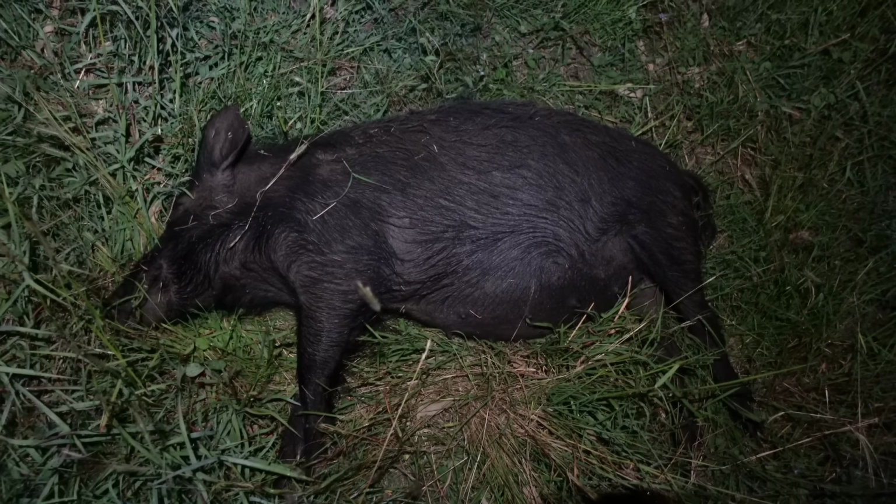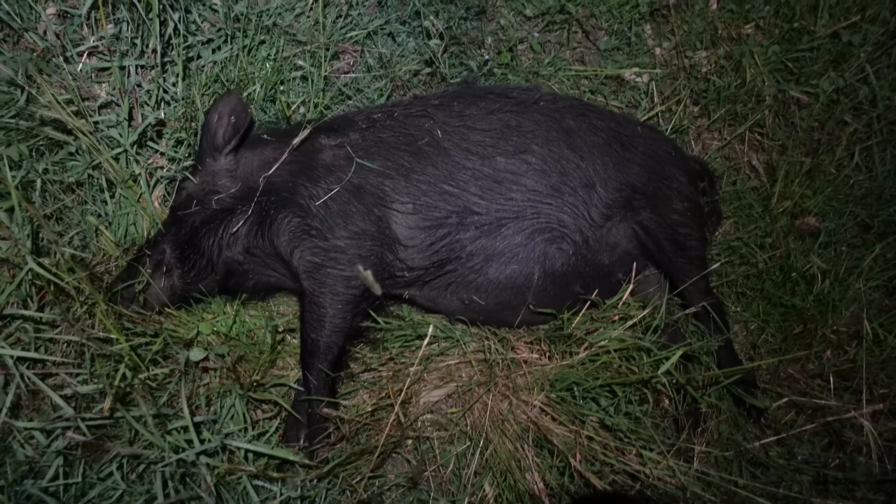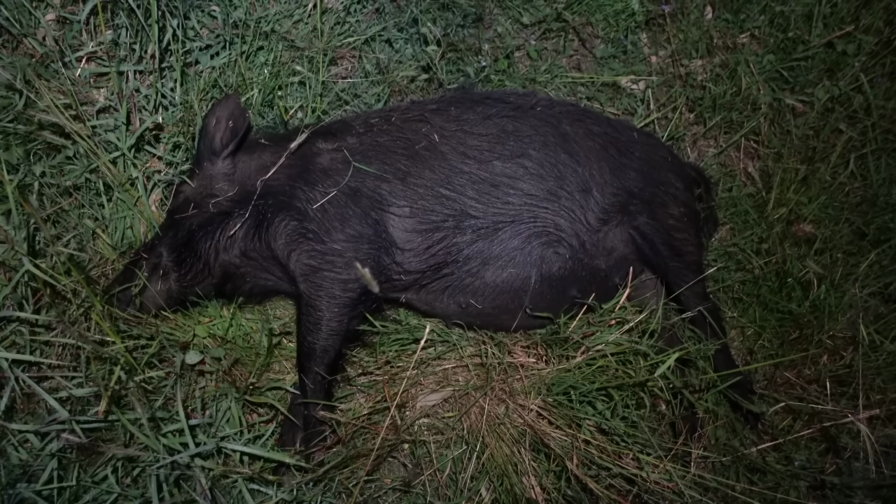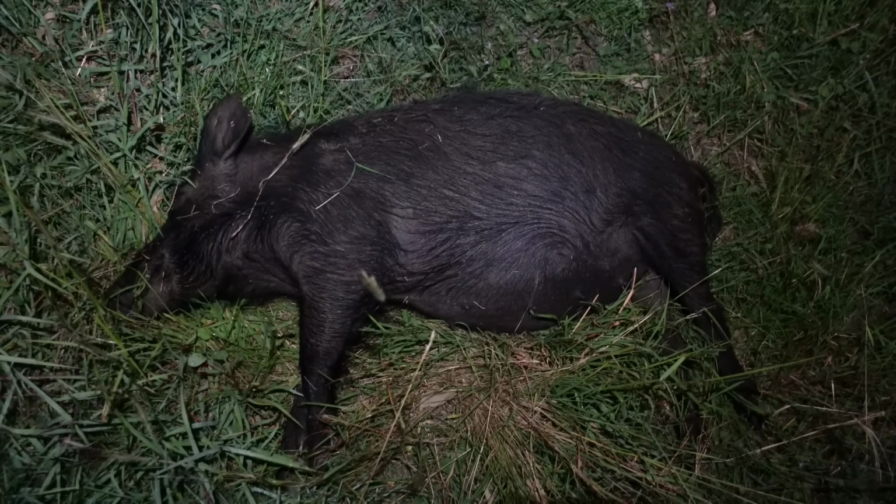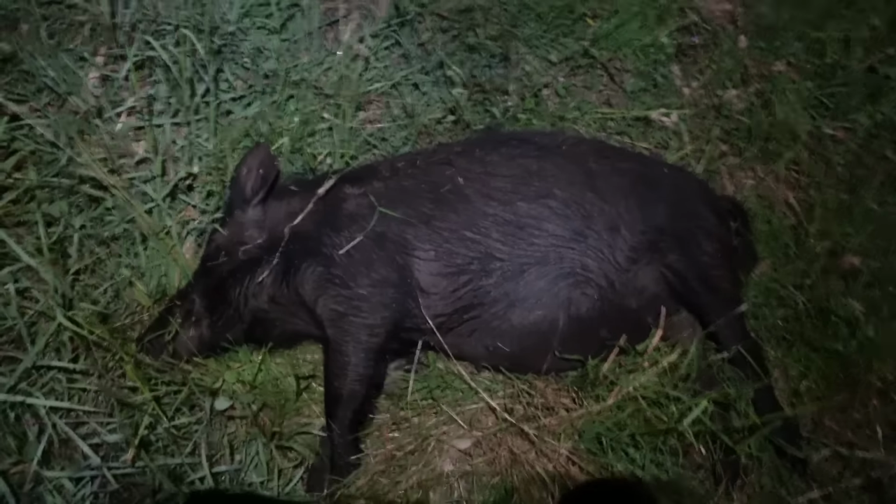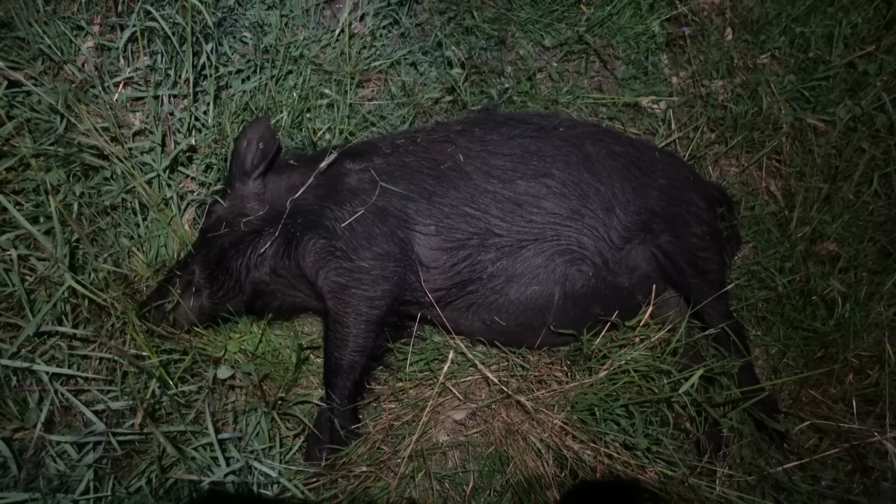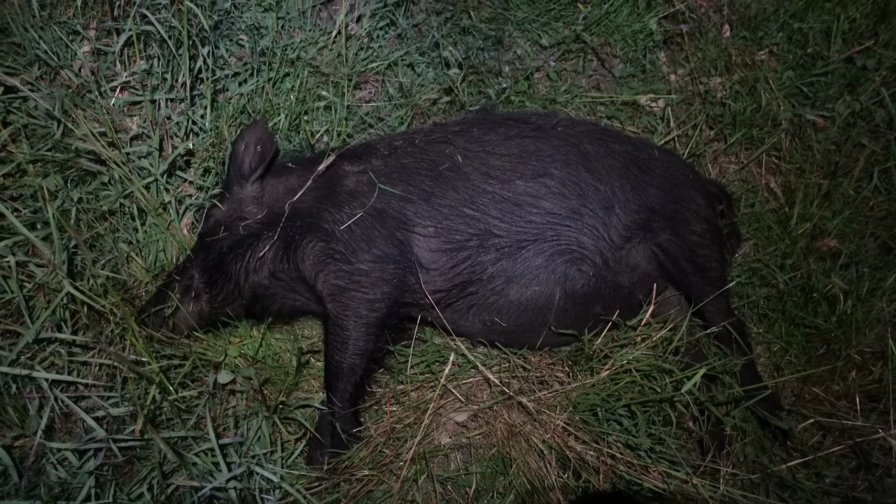I've just shot pig 9 and 10. I'm still walking back to the quad bike, so this one's number 9. I was hoping to get a pass through on this pig and hit the animal behind it, but yeah, it's a little bit bigger than I thought. I thought it was only a little one. It's obviously not. The other one's quite a bit bigger. I got a rear raking shot on that. We'll go and check her out.